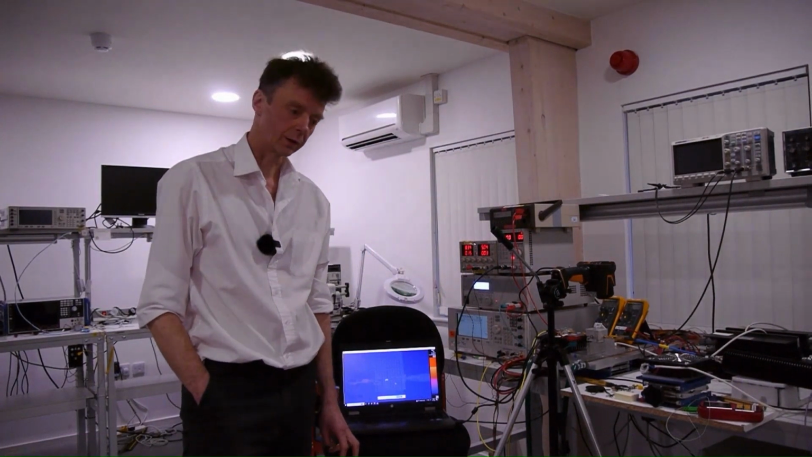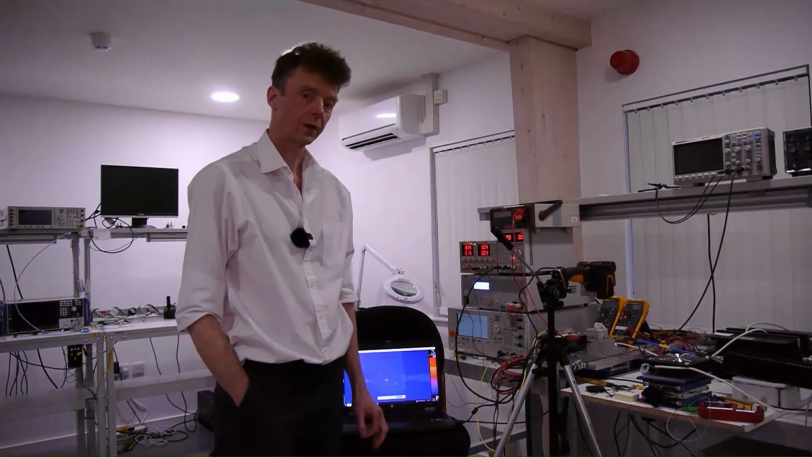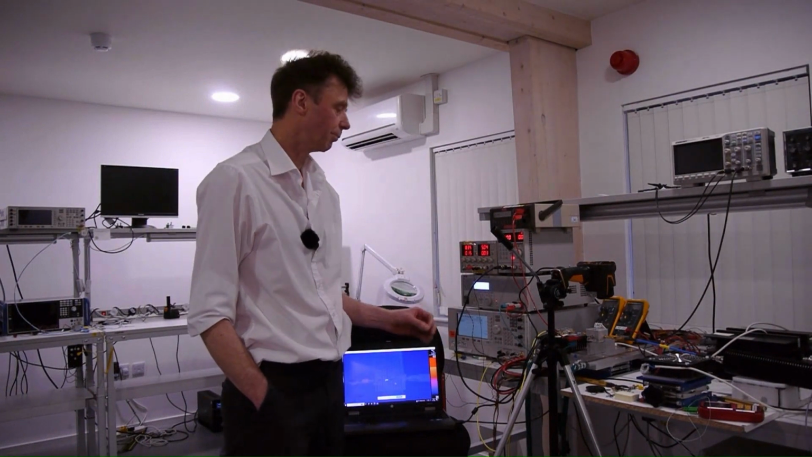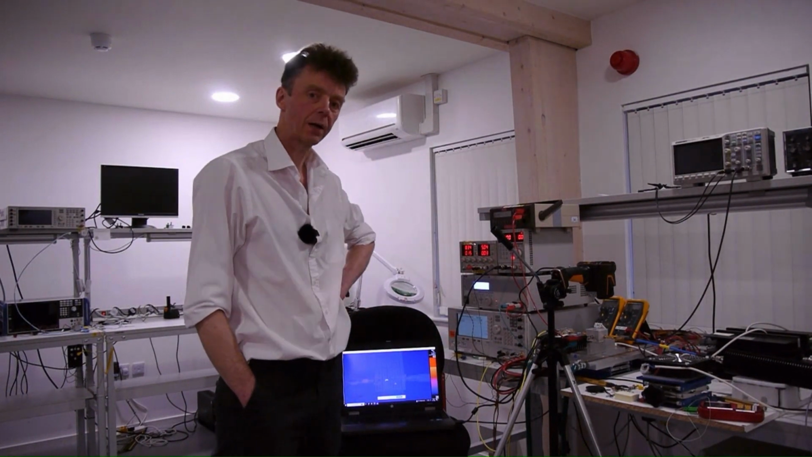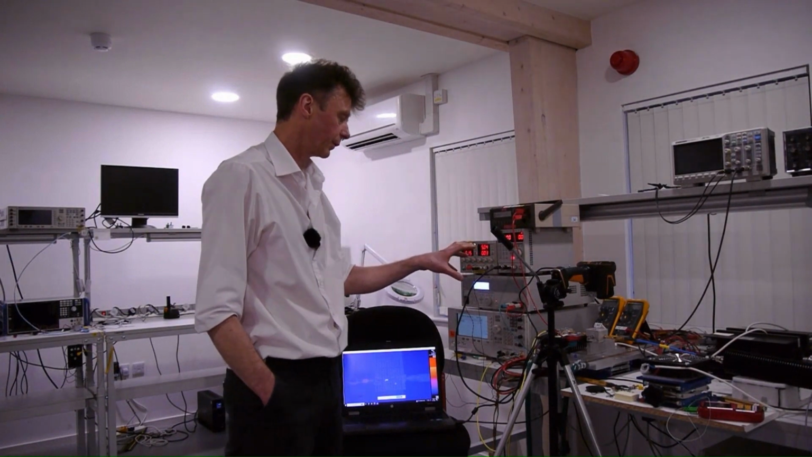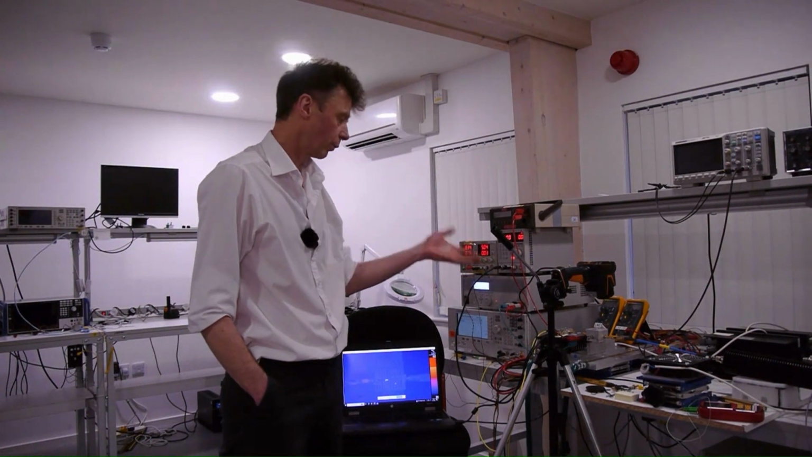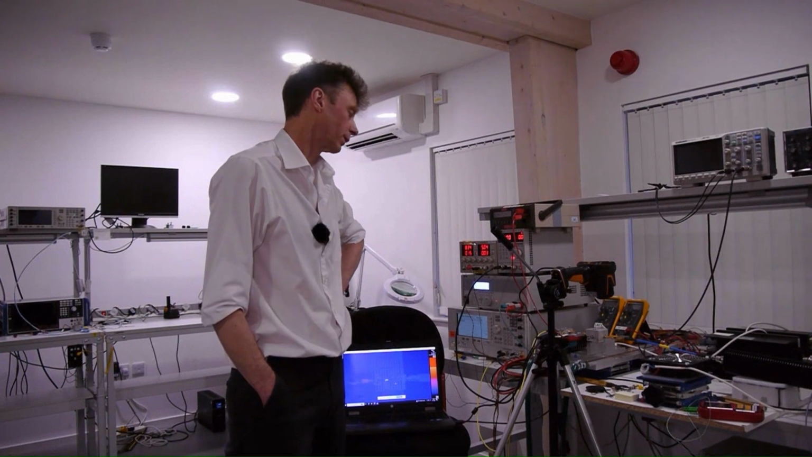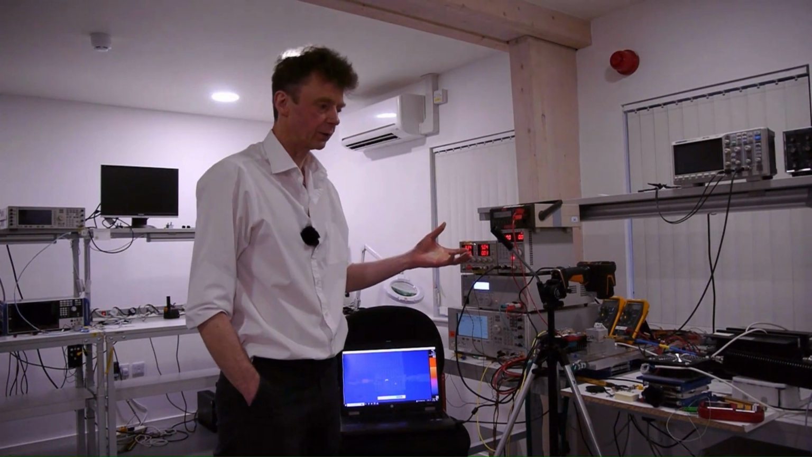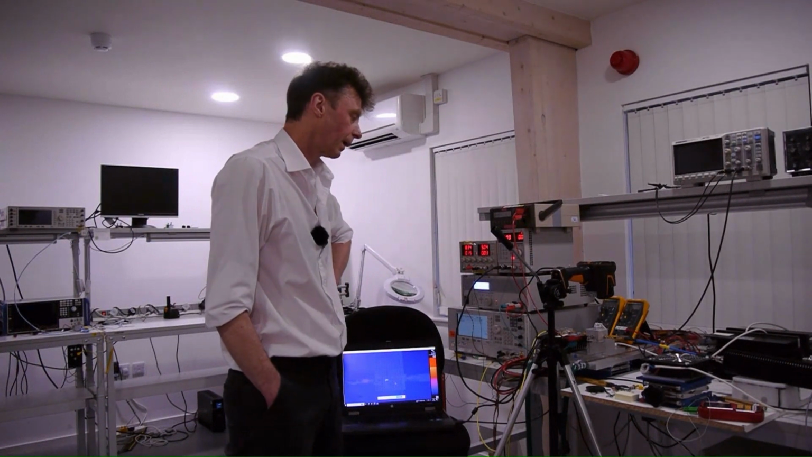Another application that we've got for the camera is to look at passive components rather than just the active components, where we can see power dissipated in them. One thing in particular for this application, we need external bias tees for this device. So we're looking at a choke to go on the drain. It's a ferrite choke, so it's got to pass the DC to bias up the drain.